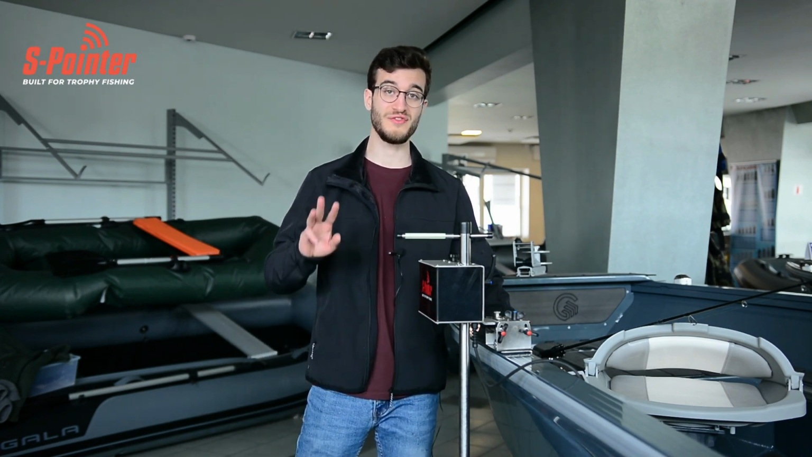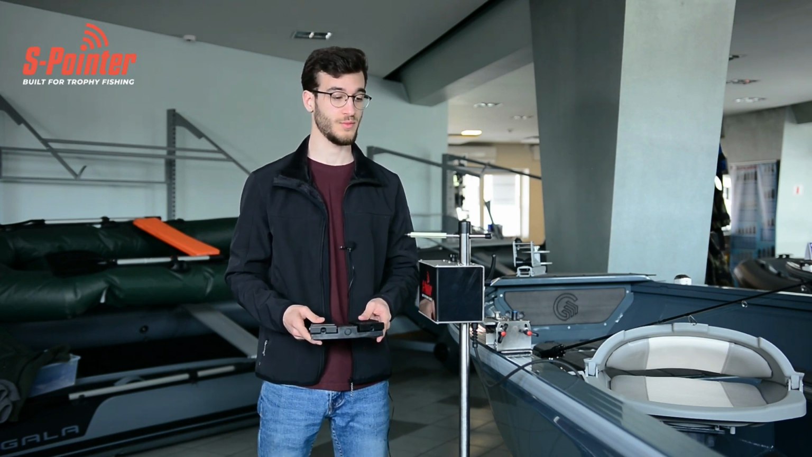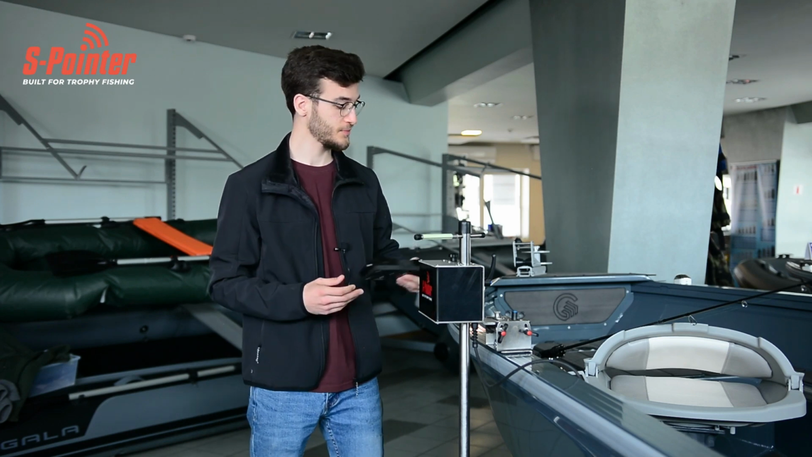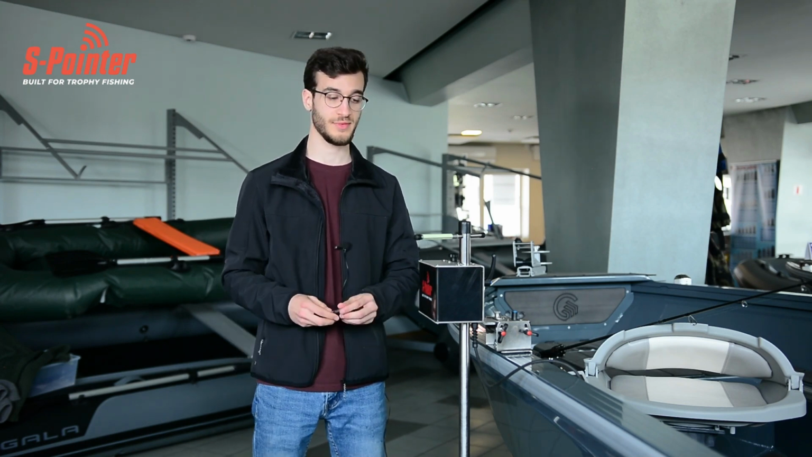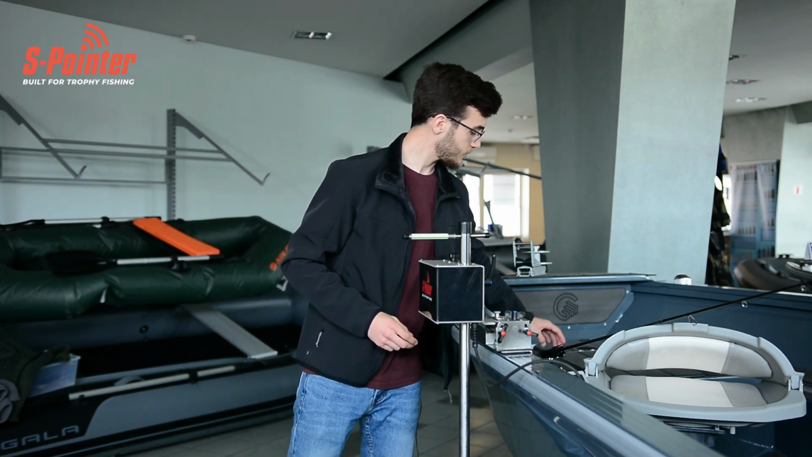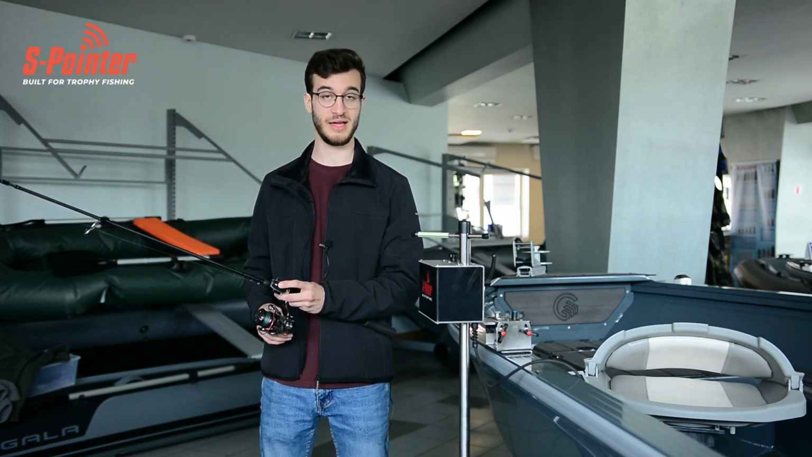First of all, you have 3 completely wireless control options. You have the pedals, which allow you to control the SPointer without even taking the hands off your rod. You have the remote control, which can be mounted either on your neck or on your belt, and does the same thing. And we also introduced a mount for your spinning rod, so that you can control it, again, while casting.